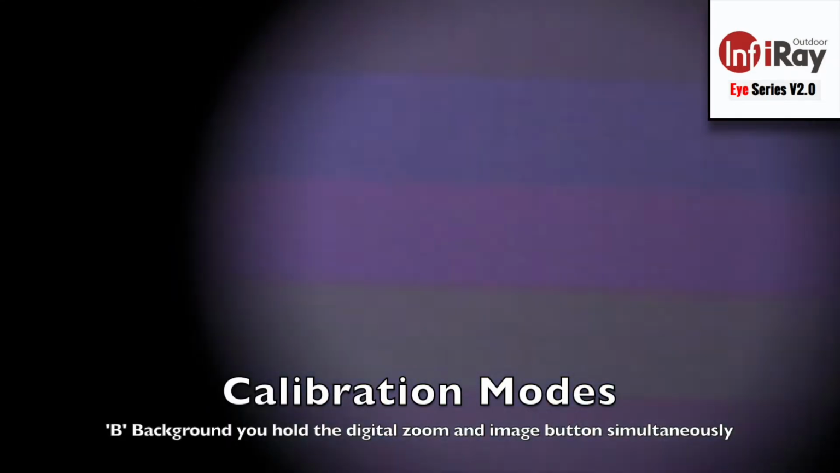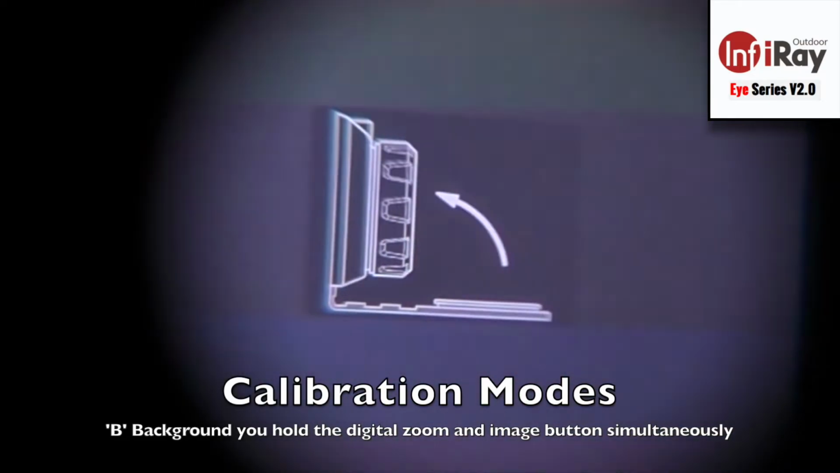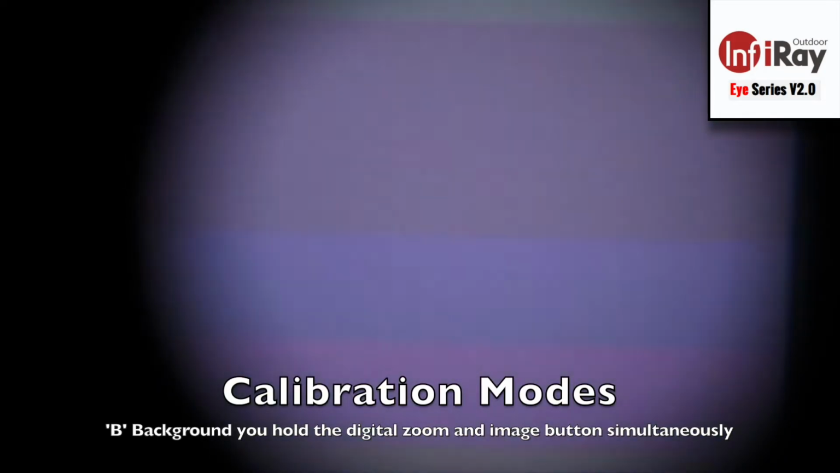Whereas if you go into the long menu and you select B for background, when you do that same function of holding the digital magnification and image capture, it's going to prompt you to place the lens cap over the shutter, and it's going to calibrate quietly with the lens cap taking the place of the shutter. I prefer the shuttered calibration just because it's quick and simple. You don't have to cover the front of the unit, but the silent background function is there for you if you so choose.